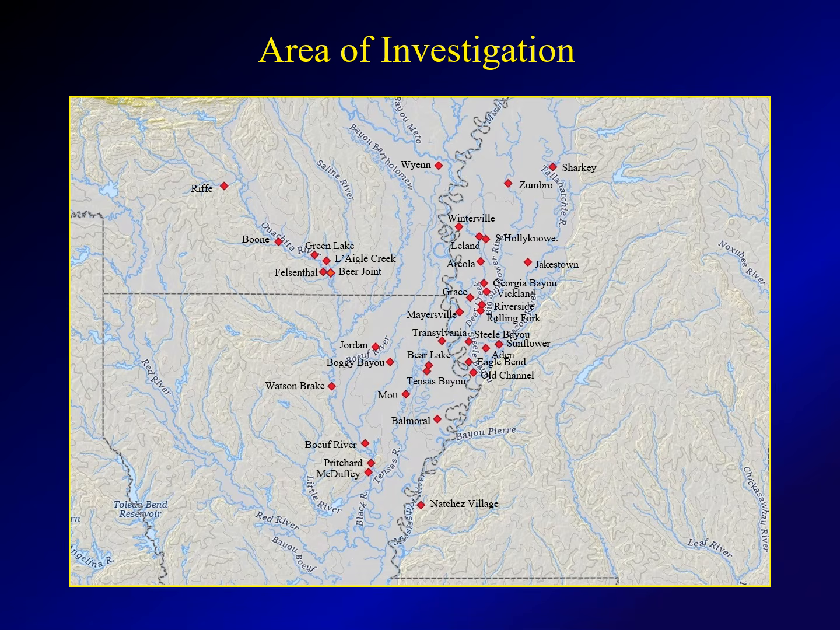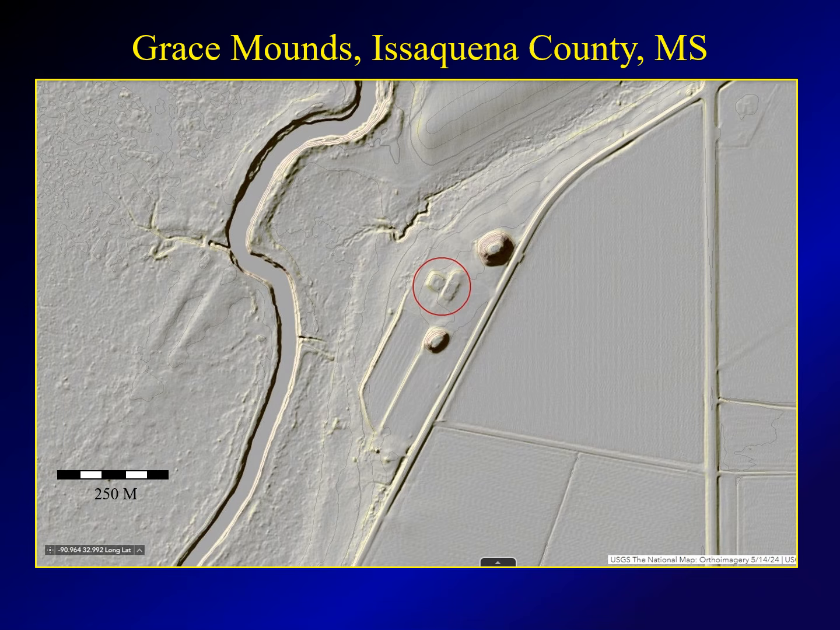To the extent possible, I've used known names for some of these mound groups. In many cases, I found mounds that I couldn't identify with a name, and so I simply assigned a name arbitrarily to keep them straight. So let's take a look at some of these mound groups.